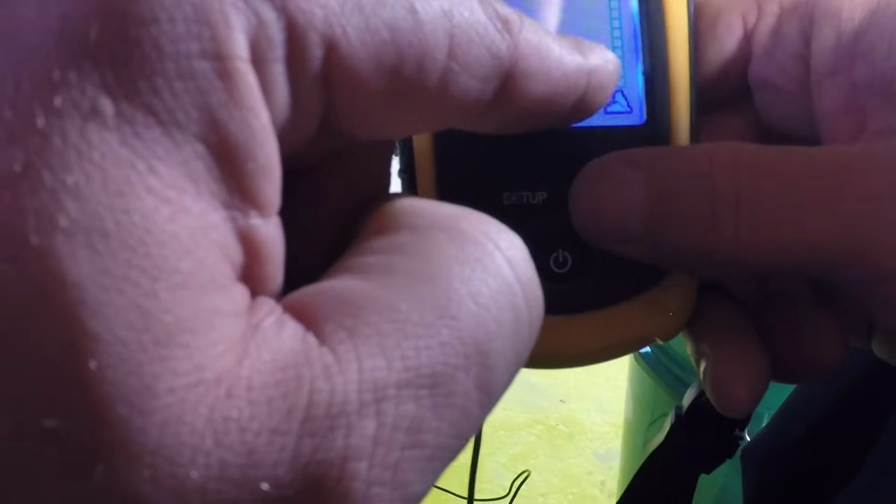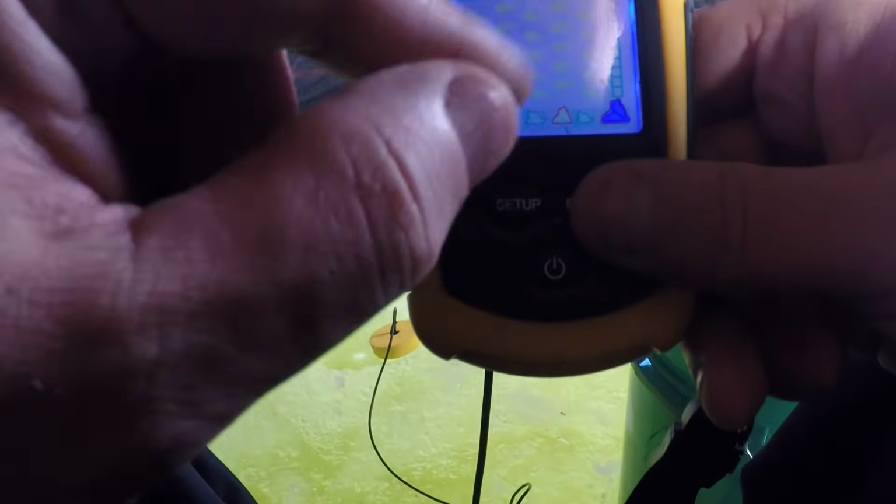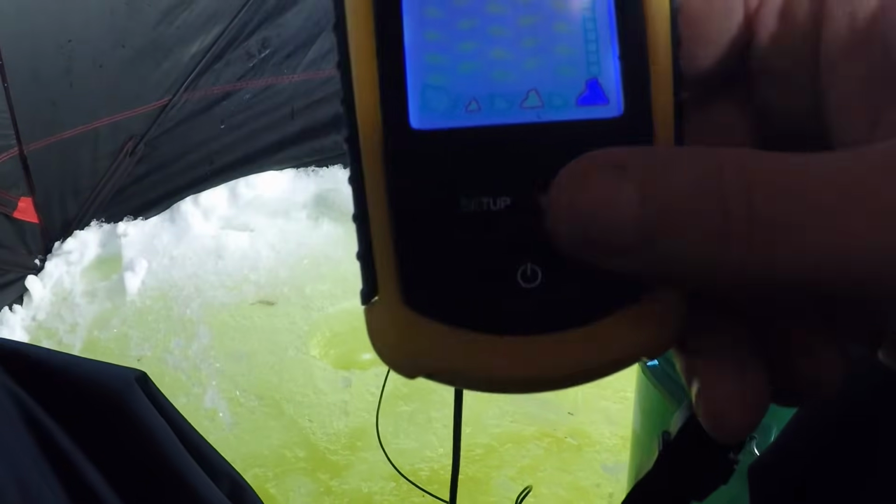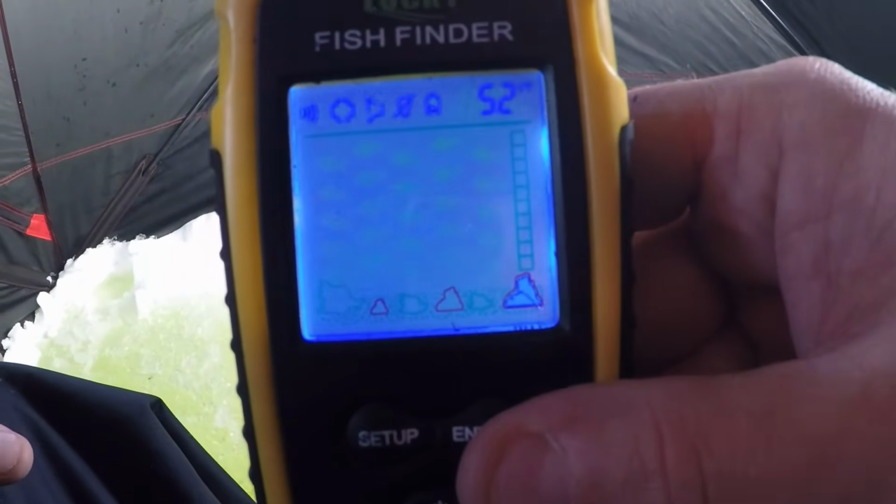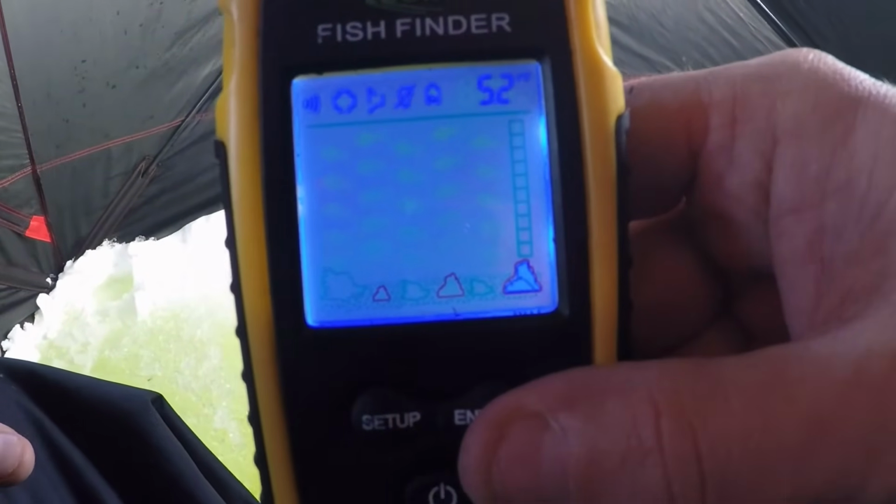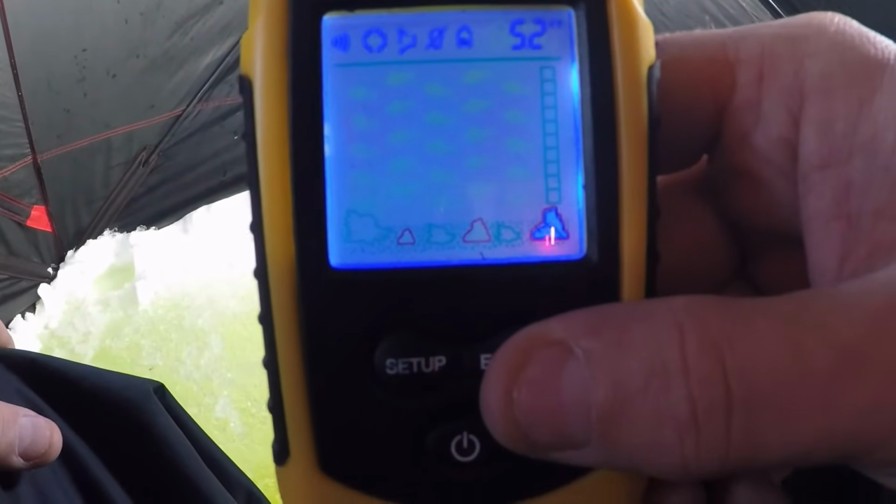So when you see a little fish icon come across here, I kind of wish that one would swim by now, so you could see, but when you see a little fish icon here, and it's on the second to last dot over here on the right side, what the fish finder is trying to tell you is that 1 foot off the bottom, so each one of those boxes is 6 inches, 1 foot off the bottom, something just swam by.